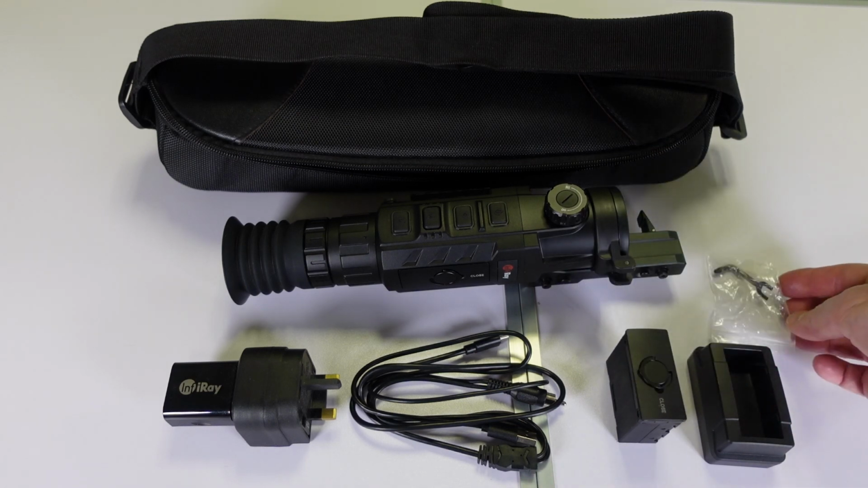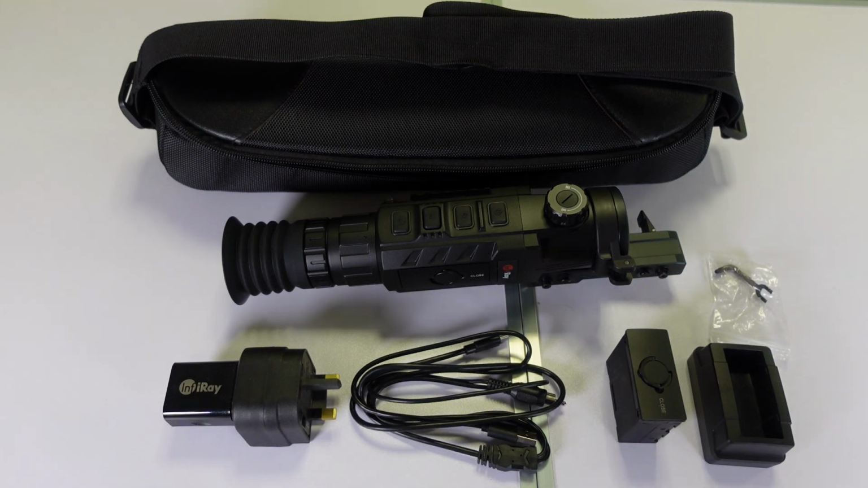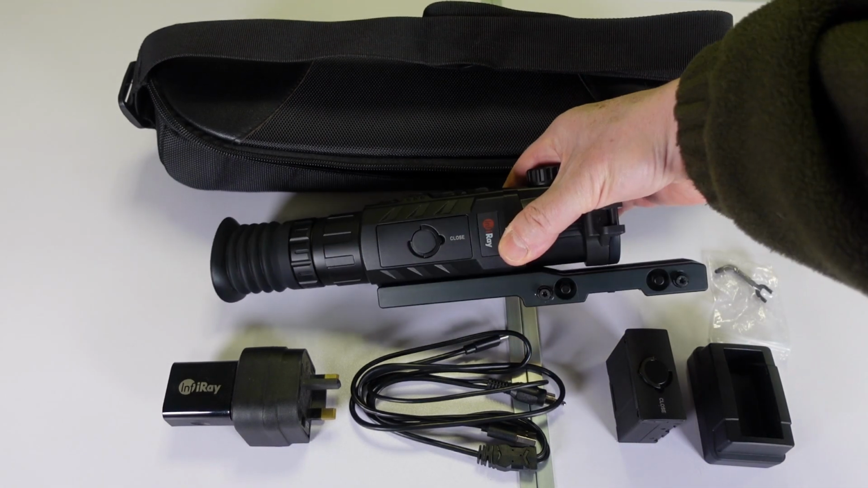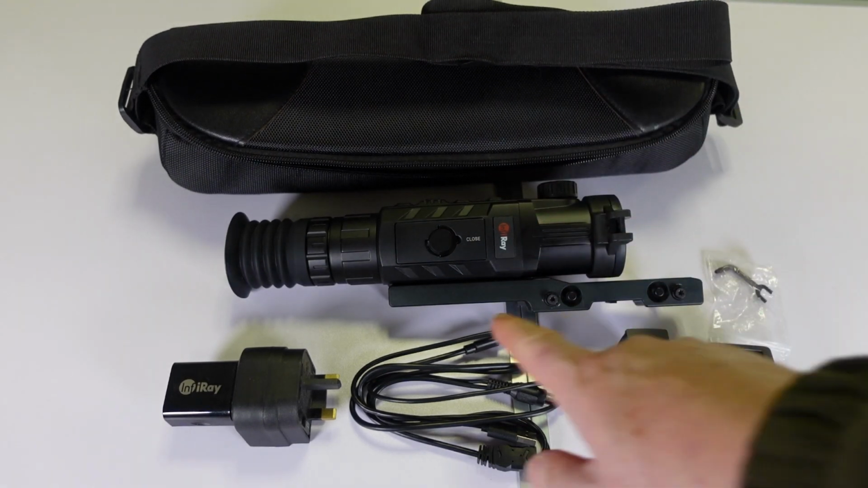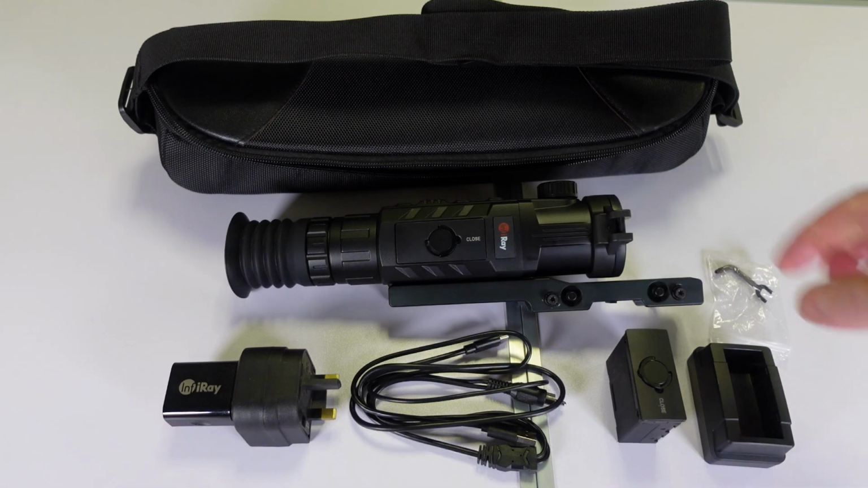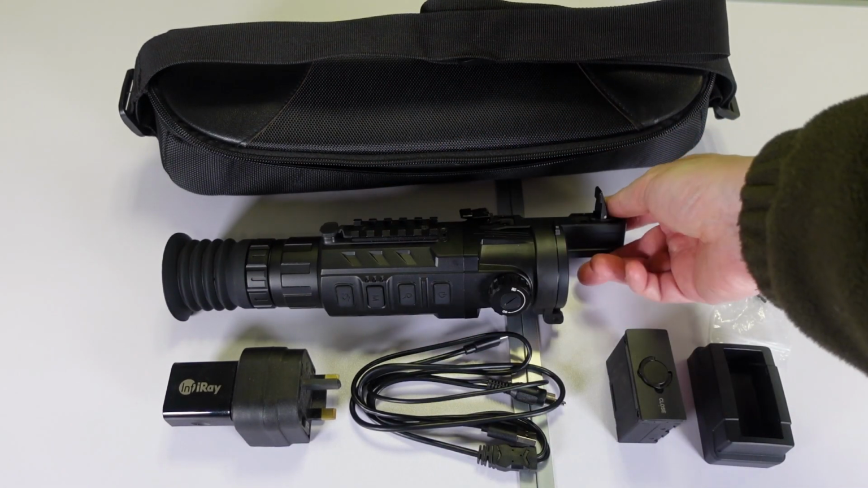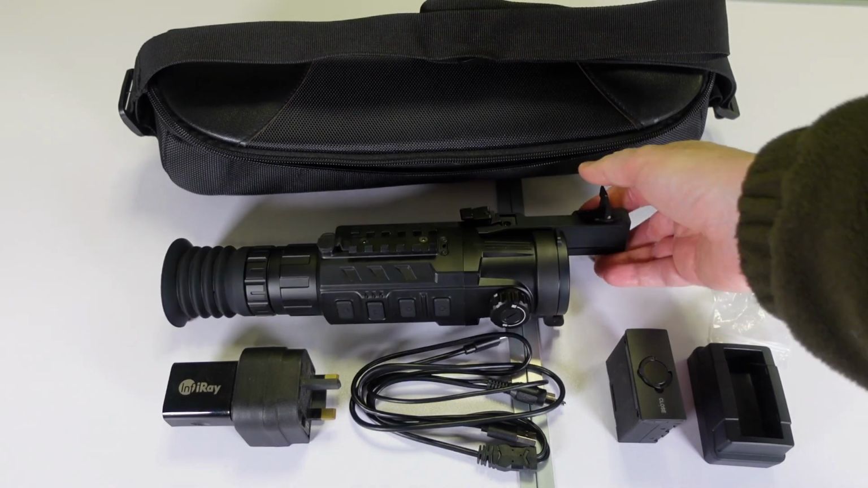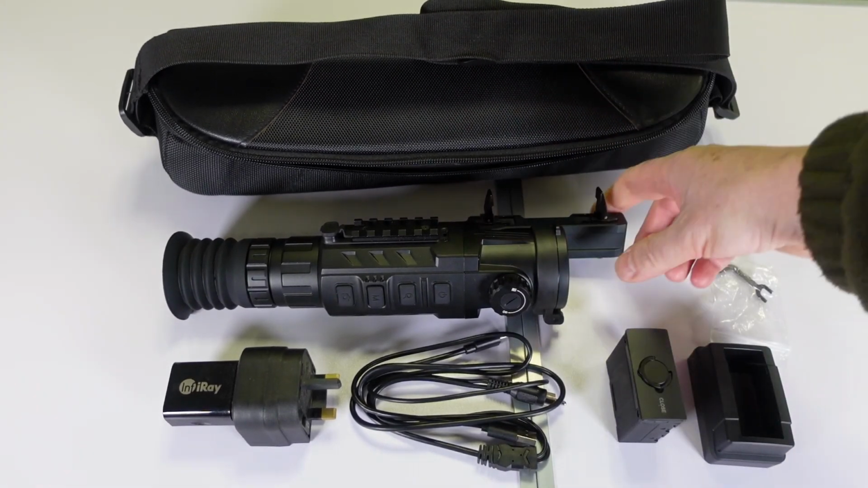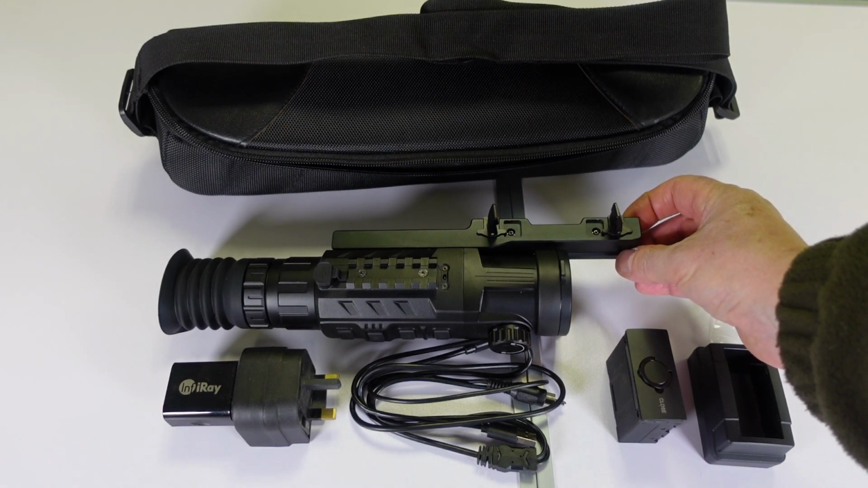You also get a really nice mount. I mean, it's really excellent. If I can turn this on its side, you can see it. That's a Picatinny mount there, quick release, and it is really good quality. As you can see there, they just lift up. I'll put that one up. You can see it's very easy to change it from rifles.